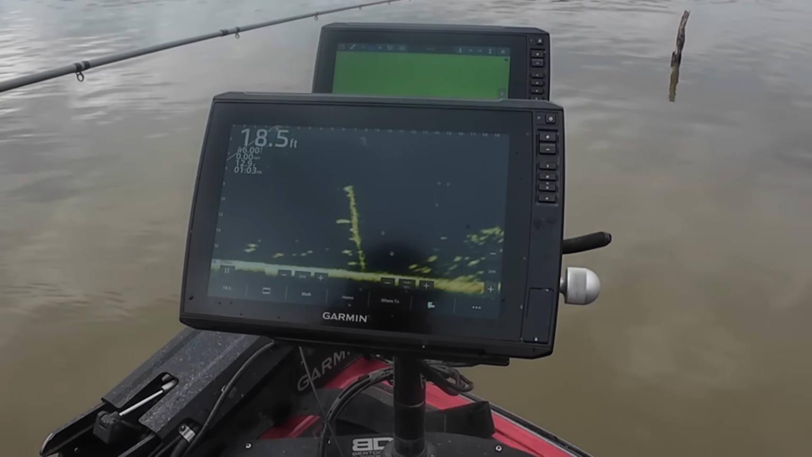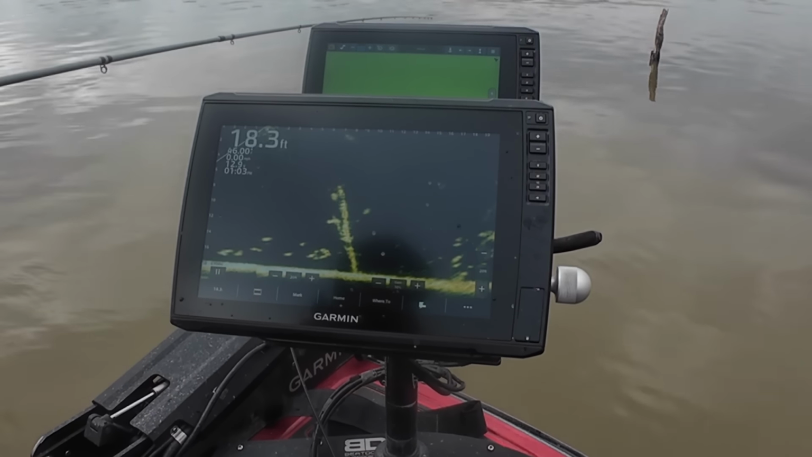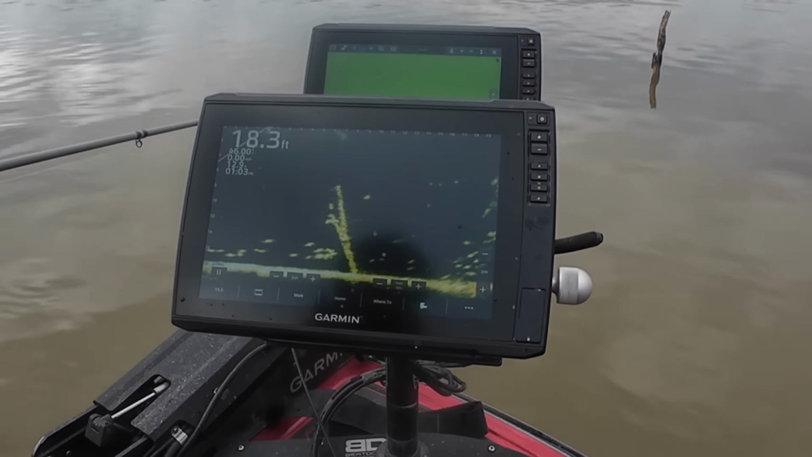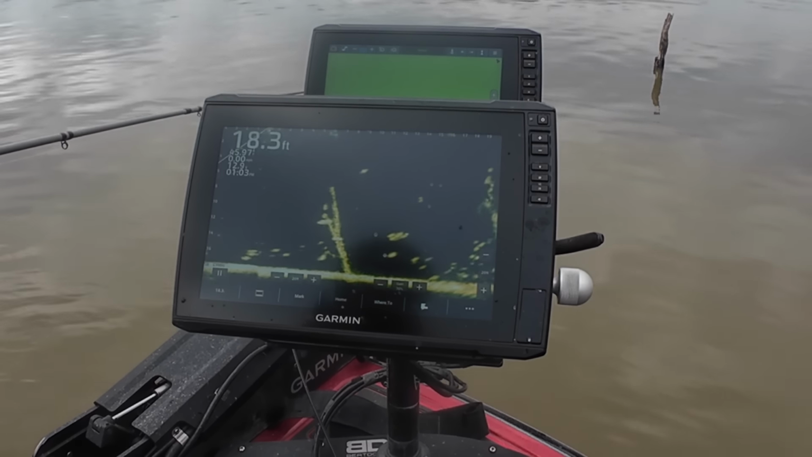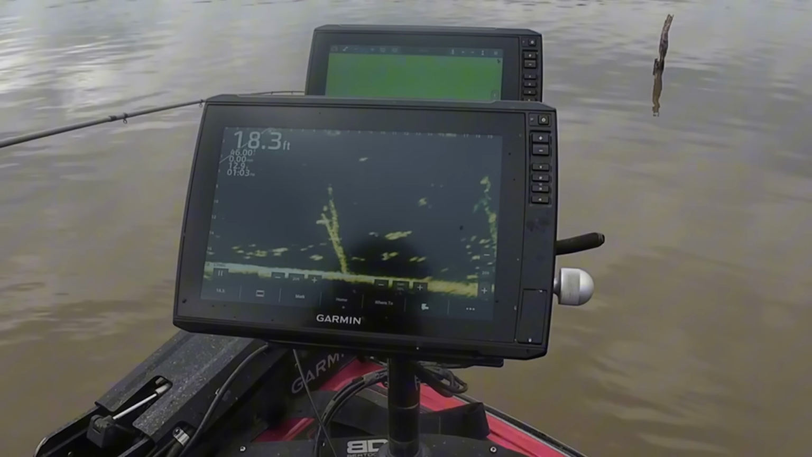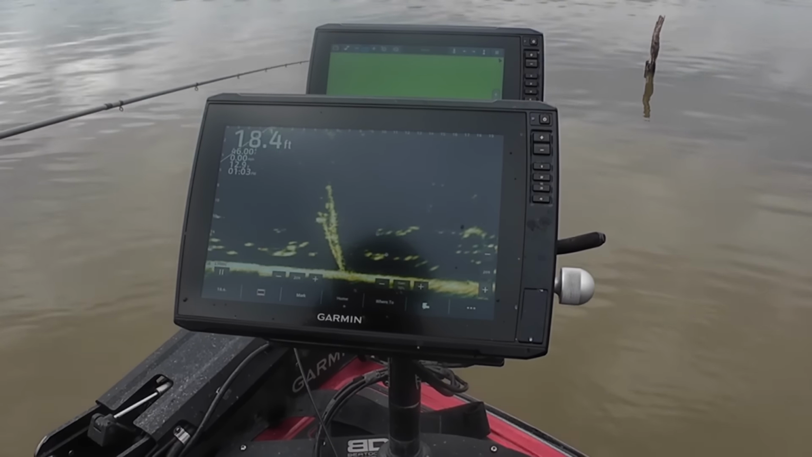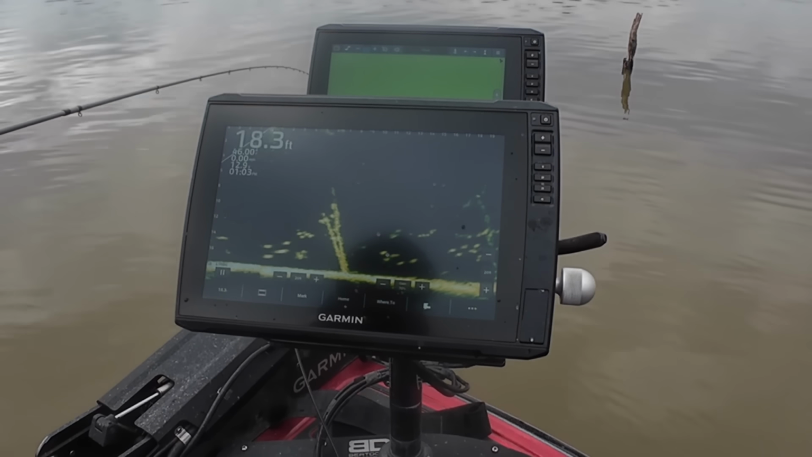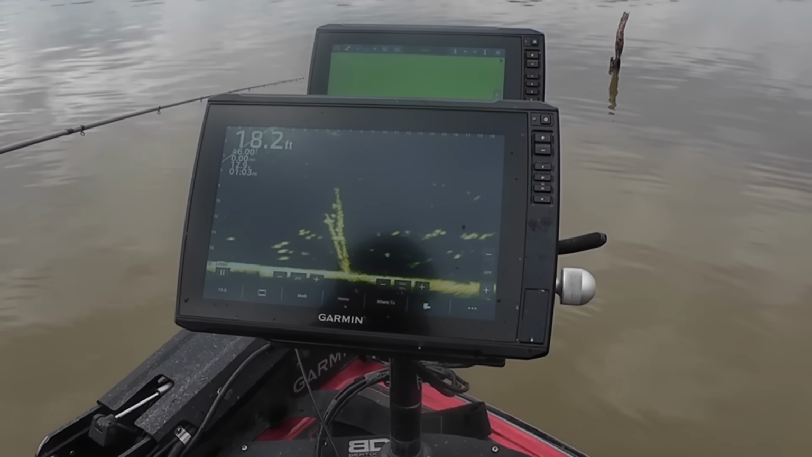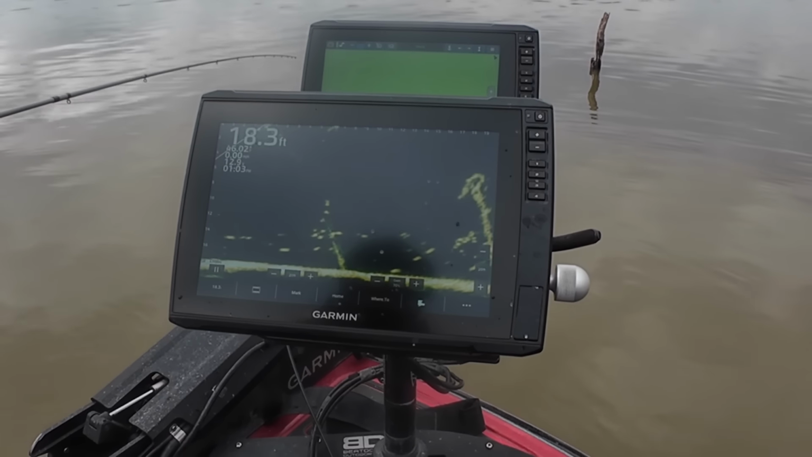So he's pulled off the tree a little bit, so I'm gonna go back down, right there. I'm shaking it. I mean, I'm doing all I can do. I guess he's not gonna eat either.